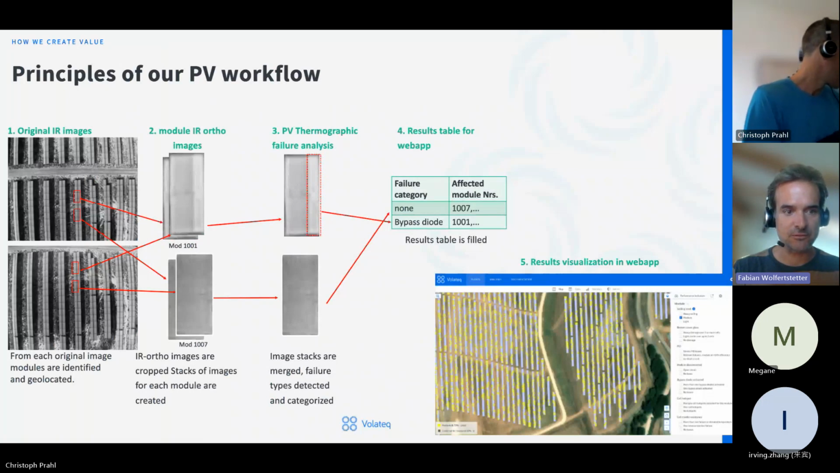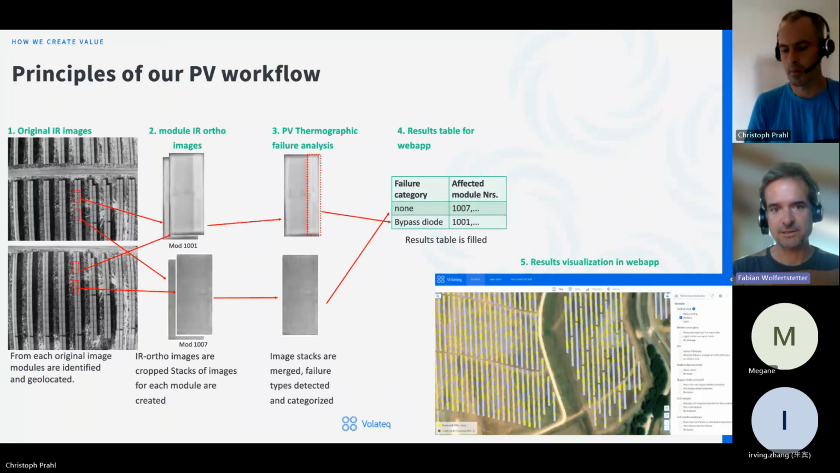Then each module appears in several images, about 5 or 6 images per module that we gather, and we crop those modules from the original image. So we get a stack of images for each of the modules, which is the second step here. You can see the module number, which is an example here, and then you have several images for each of these. Then we run the thermographic failure analysis on these images, and can see if a module has a defect or if it's okay.